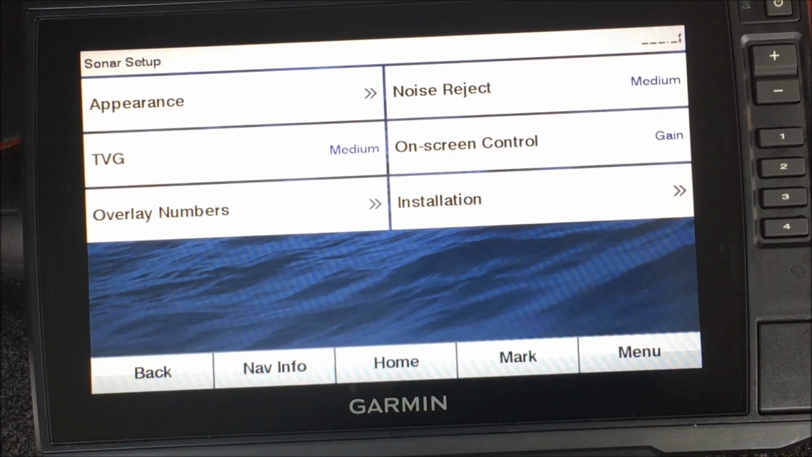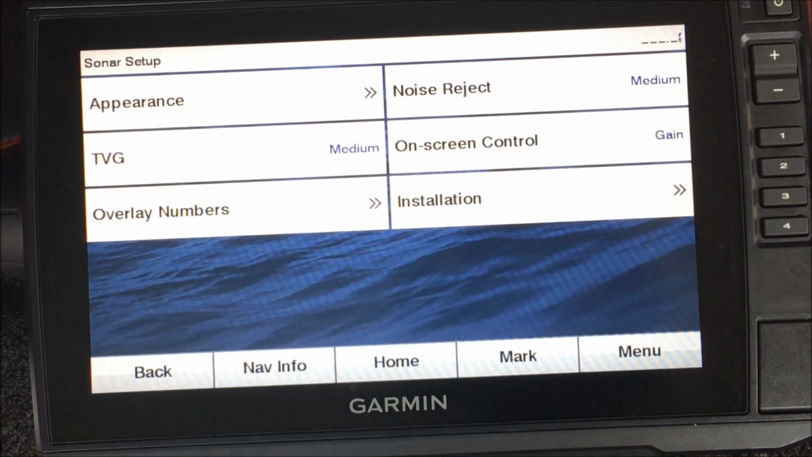Again, it's going to vary by water clarity. If your water's dirty, you may have to turn your noise rejection up. If your water is very, very clear, like we fish here on Teleco, you can get away with medium is more than enough. I could probably actually get away with a low on Teleco. So, but I run those at medium for the most part.